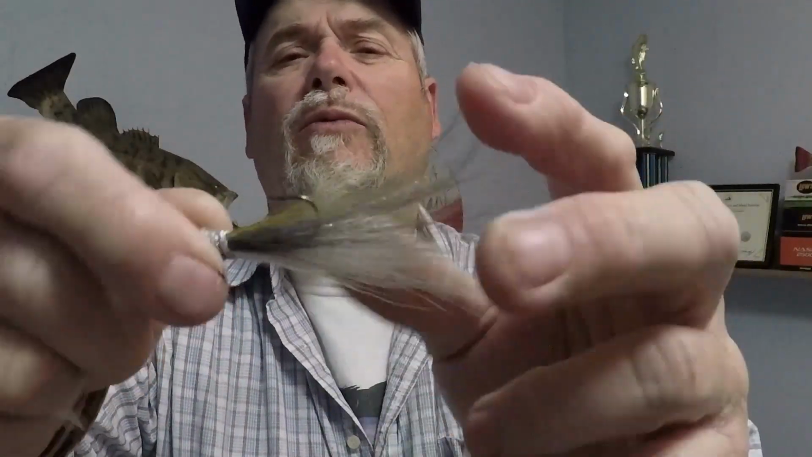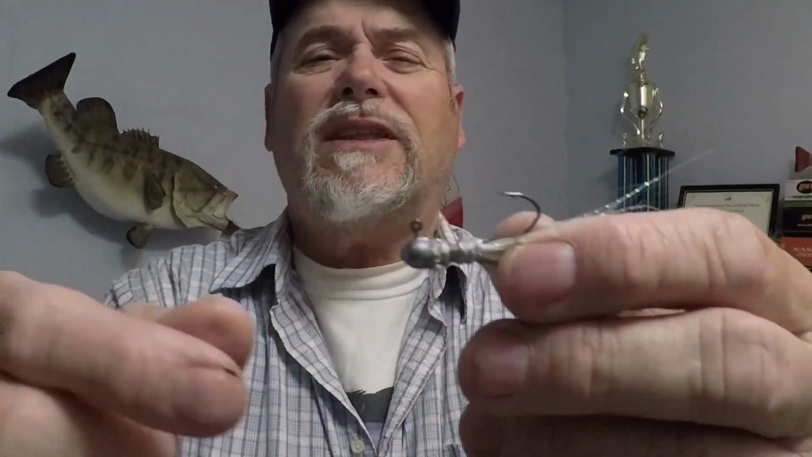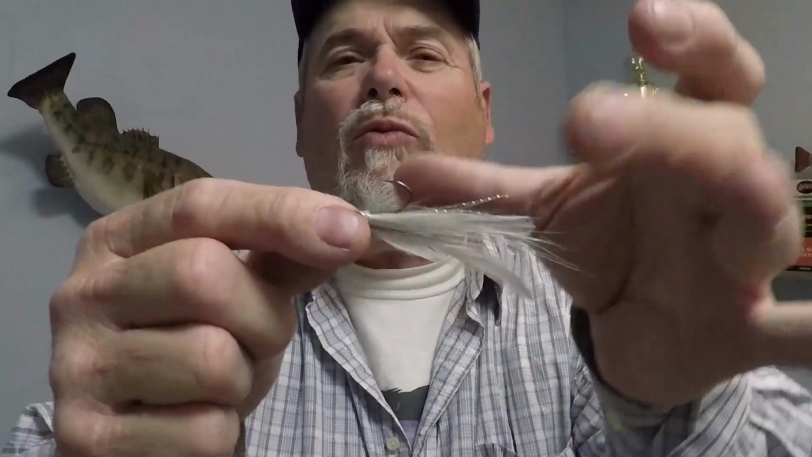But anyway, this is what I was using. Alright, this one is white, olive, green Flashabou. I put silver bodies on them. This is on a head I bought at Walmart. It's called a little swim bait head. It's 1/16. This is a 1/16 also. And it's white, and look, it's got feathers in it. I had 2 feathers on it, one on each side, and I put the curl of the feathers in. That's what I was using.